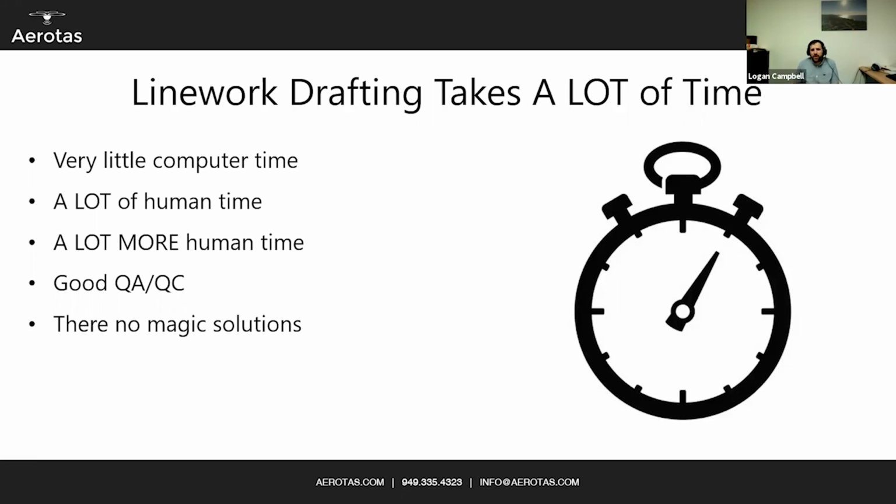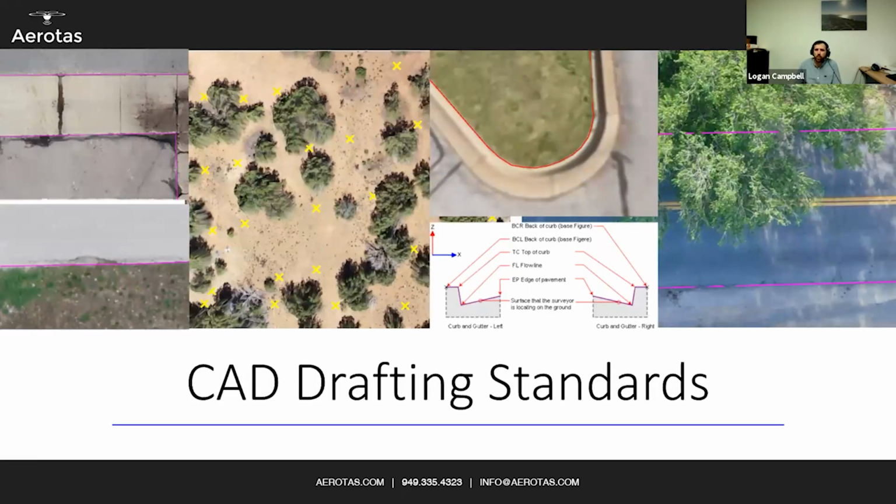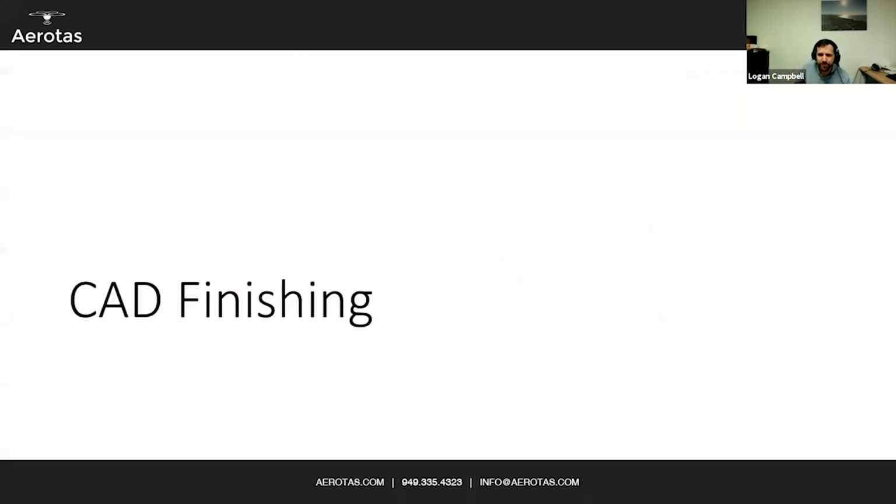As part of good CAD drafting, one of the things that can make it more standardized, more quick, and with less QA/QC is having a robust set of CAD drafting standards. That's everything from what layers you use to policies and procedures for, okay, what's your density of topo points based on vegetation? How do you deal with cracked line work? How many different lines are you drawing for curbs? How do you interpolate underneath trees for curb lines and that sort of thing? So obviously having your CAD standards is an important part of just efficiency, but also standardizing your process to get that reliable, high quality deliverable every single time.